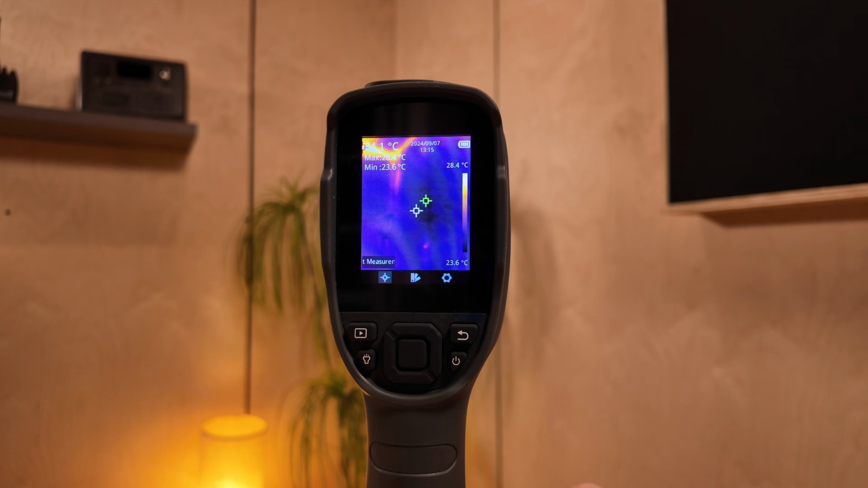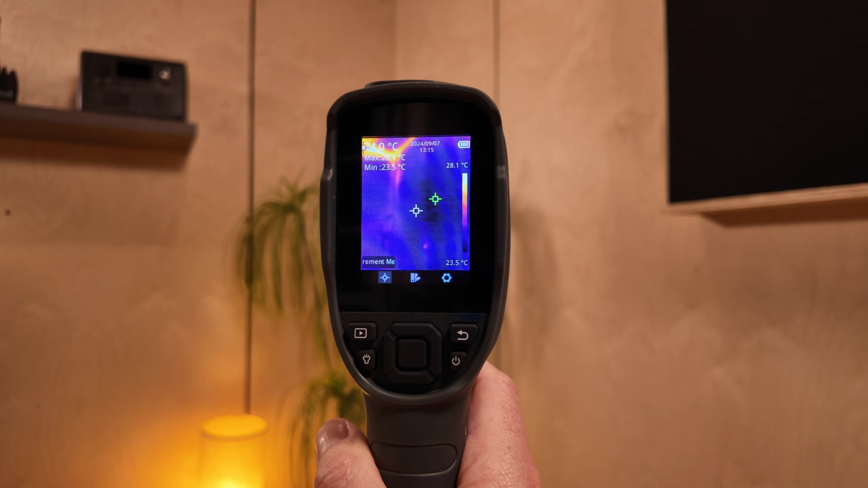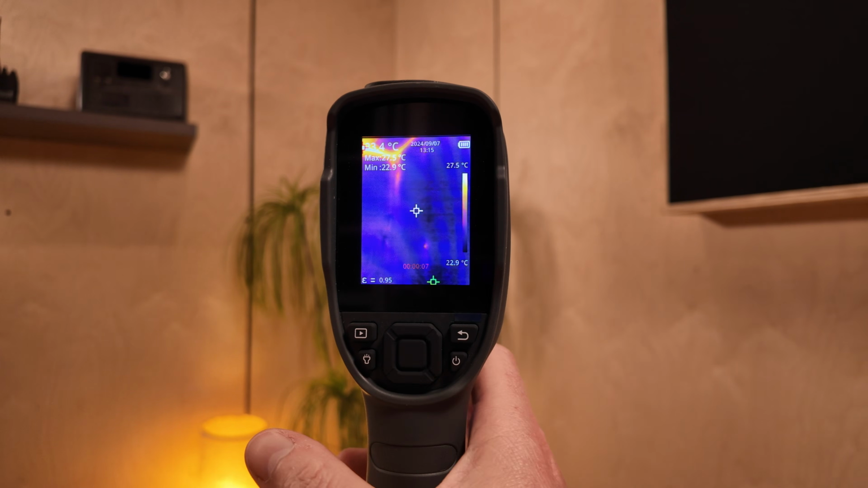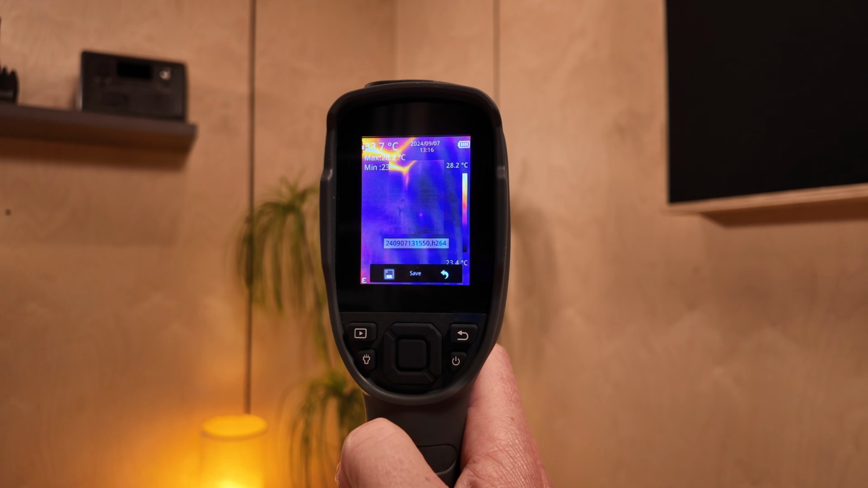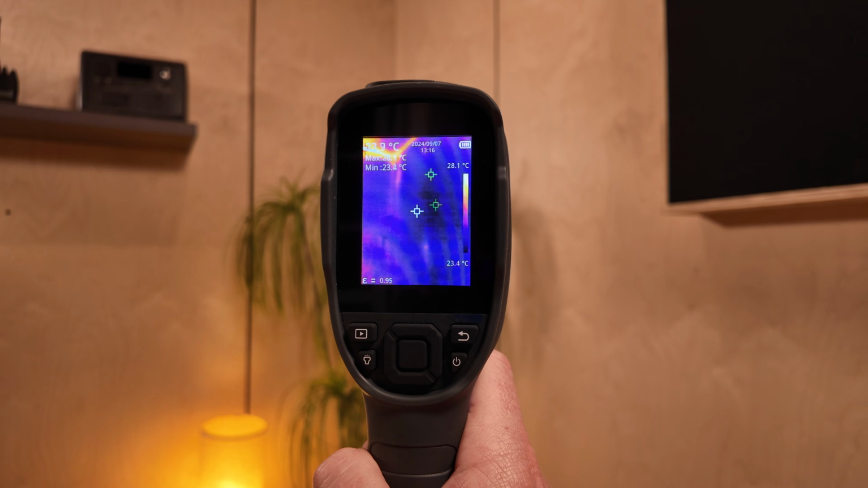On the other side of the unit we have a trigger button, and if I press that button once, it will automatically take a screenshot, which in my case is automatically saved. If I keep the button pushed, it will start recording a video, and you see that here. And if I push the button again, the video is stopped. Video you can't autosave, so if I want to save the video, I just click the center button here, and that will save the video. And this is pretty much how the unit operates.